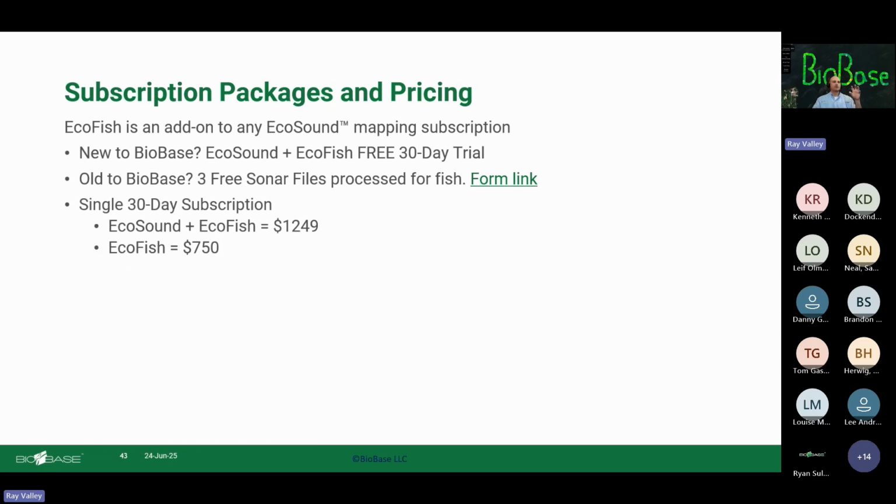So there's the single one-off EcoSound plus EcoFish, $12.49. And then if you just wanted to do just an EcoFish, let's just say you have an unlimited EcoSound subscription, and you just have this one isolated survey for fish, then that would be $750. That would be the $750 for the one-off.